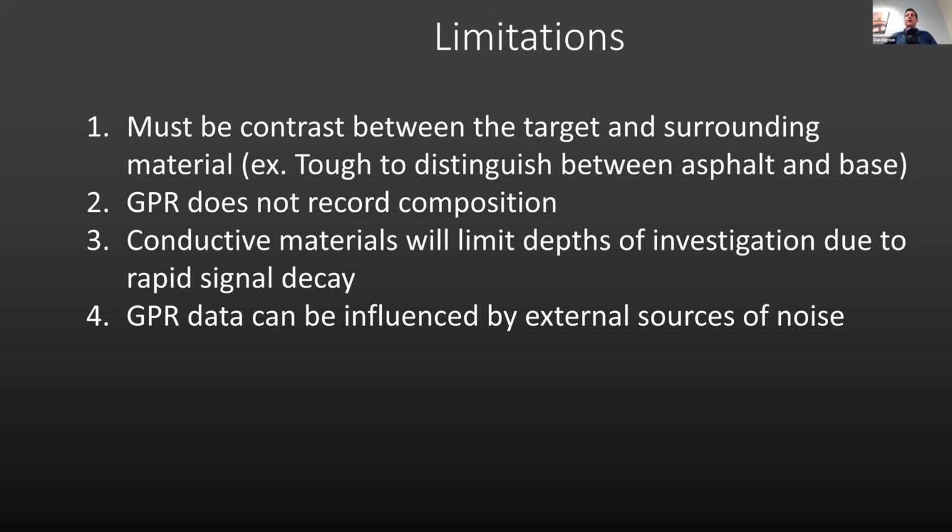You may have a radio tower off-site producing low frequency radio waves. All that can end up being recorded by your GPR receiver. And so they generally won't cause false positives, but they can deplete the quality and clarity of your data.